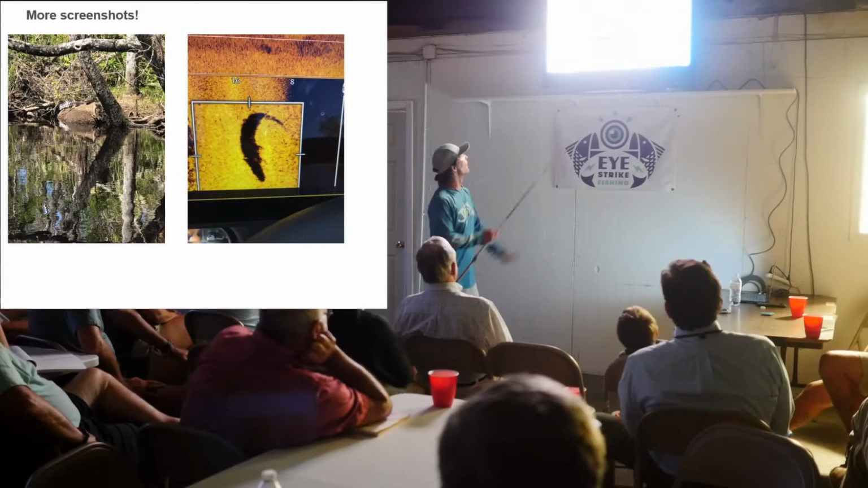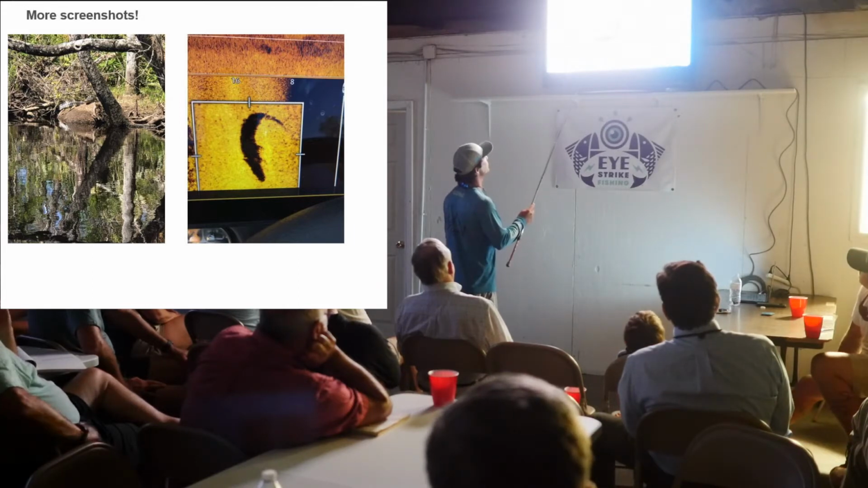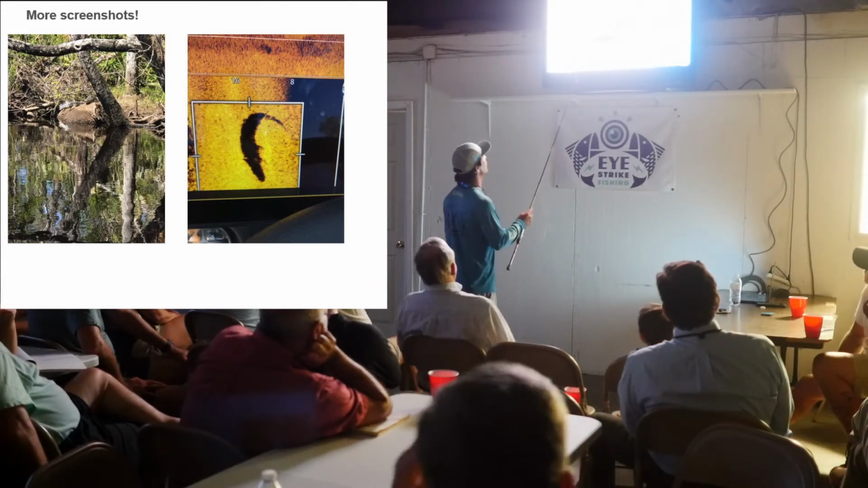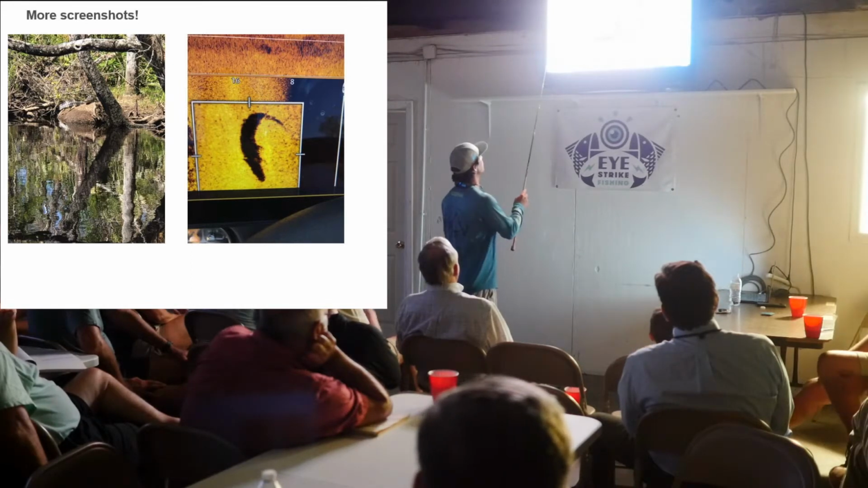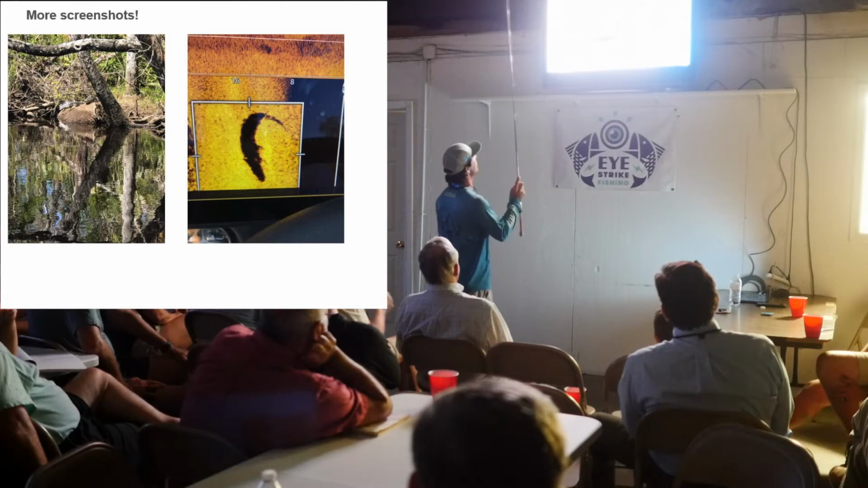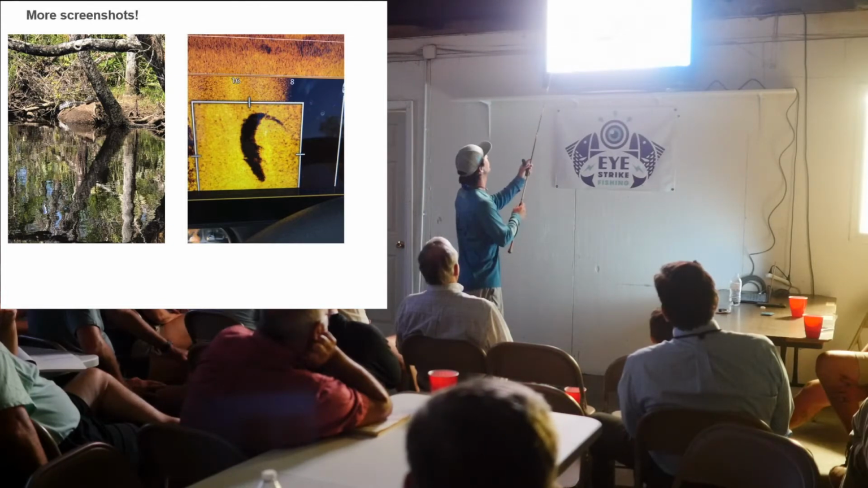Neat little shot. Here you've got a cell phone picture. When I first got my unit, we made a trip up to the lake, and I marked this alligator up on the bank, and I took a picture of him on my phone. That's why it's so distorted. You can see the alligator and his tail there going down the bank.